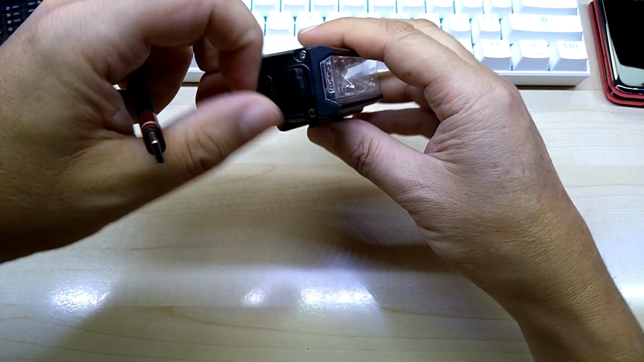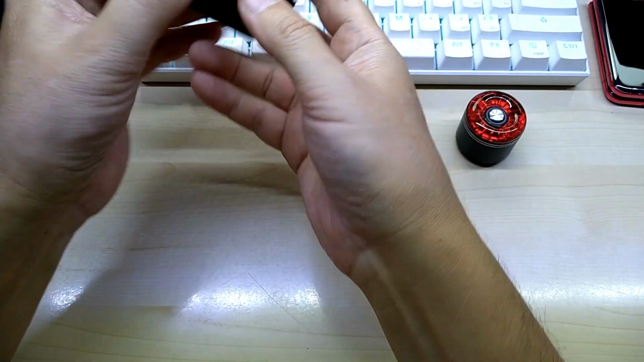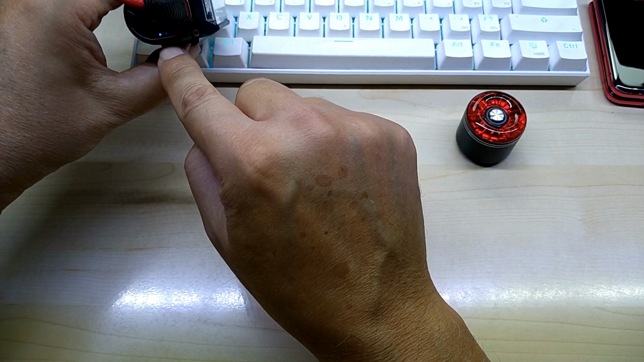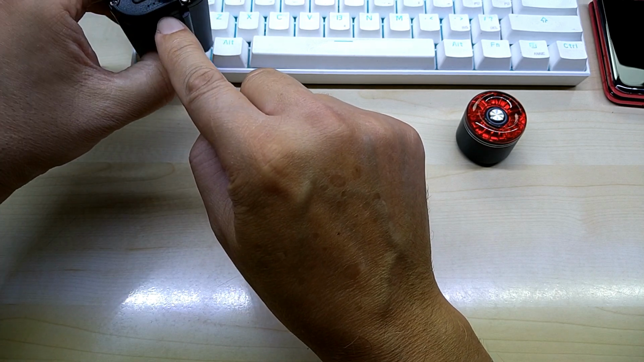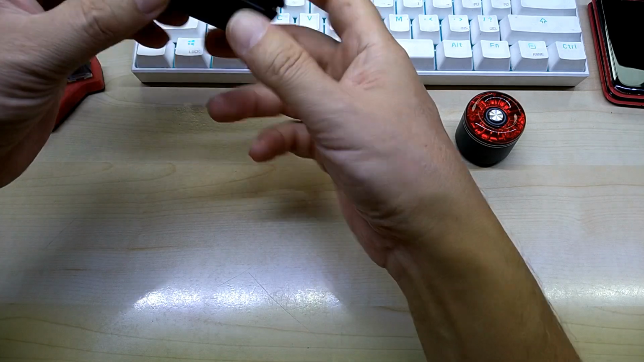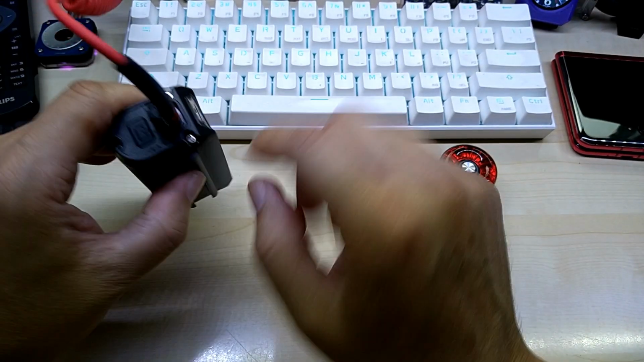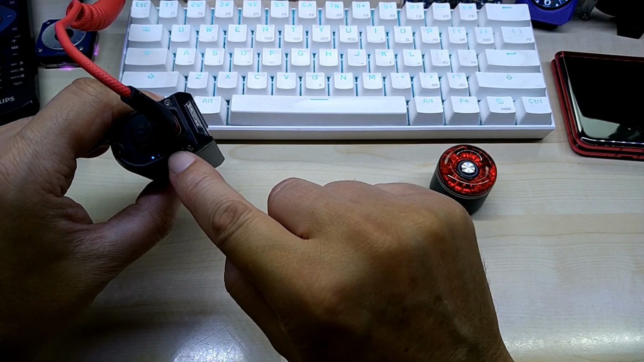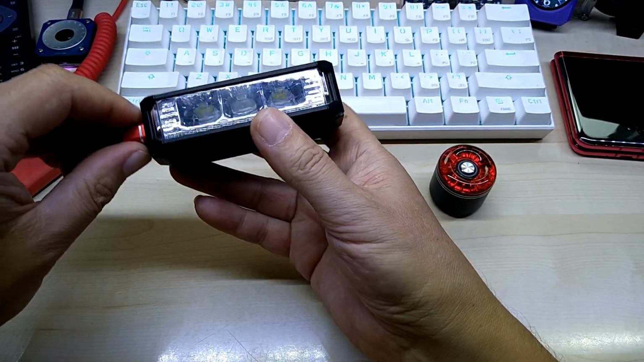So anyway, here is the charging port, type C, and when you plug it in, it has a battery indicator, and right now it's blinking on the first light. I guess it has 4 LEDs, and when it's full it's gonna be lit all the way up. So I'm sorry. Here I was showing it, the first one is blinking, it has 4 LEDs.